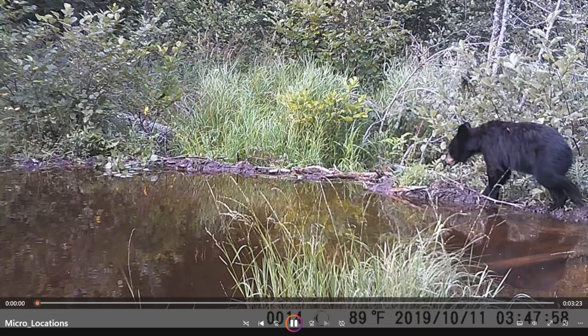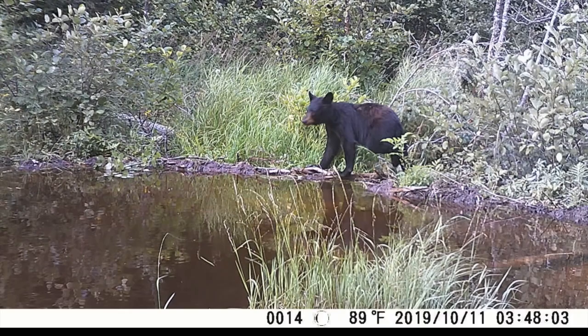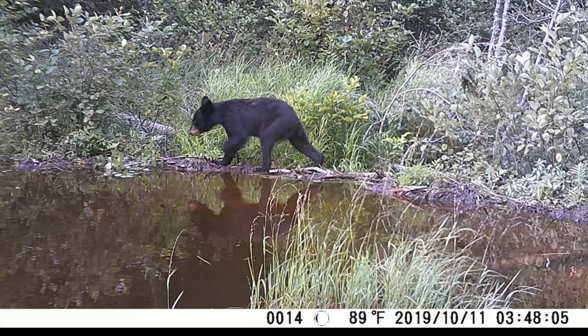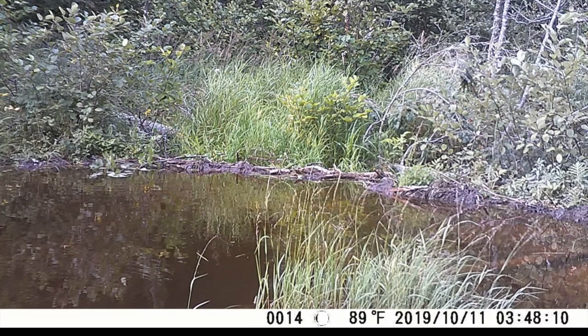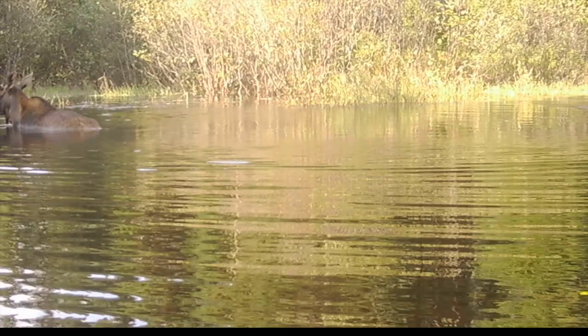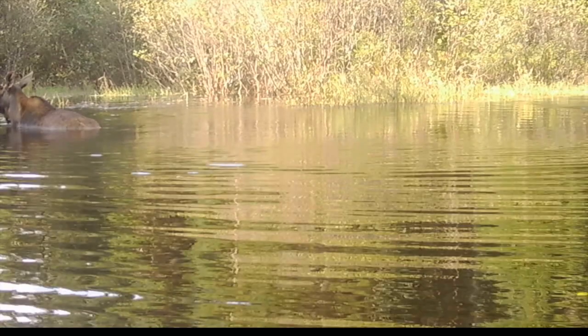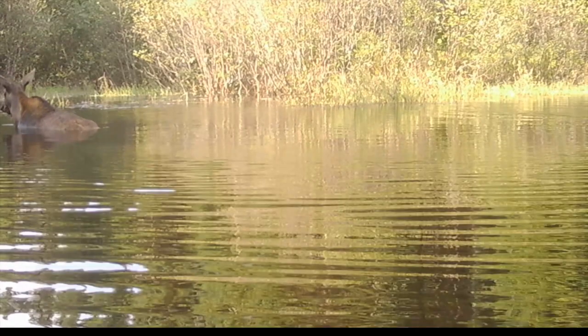So if we look at a micro level, once we're on the ground, what are we looking for? Beaver ponds, wonderful locations for animals. They're going to drink there, they're going to swim there, they're going to play there, they're going to walk through them, they're going to walk along the ponds, along the dams, and so forth. There's going to be trails down both sides of them. This pond, actually, this is the same pond that you saw the moose in. This is a different moose. This one only has one side to its rack on its horns.